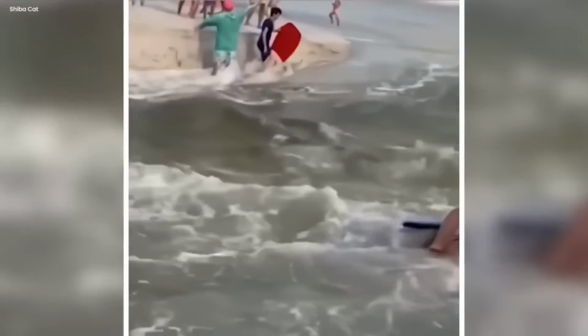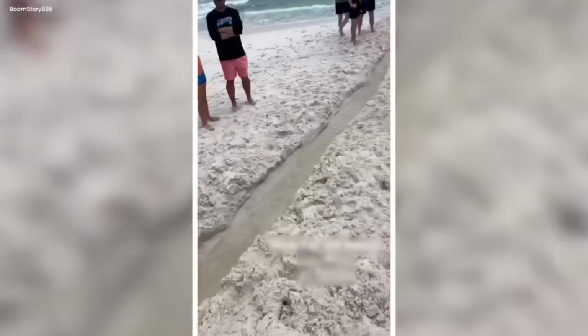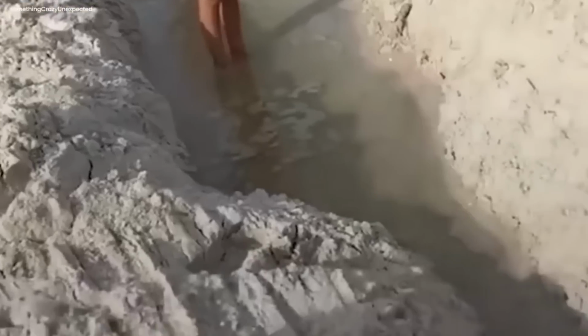Mysterious Florida beach transformation. In Florida, a strange video appeared that made people wonder. It showed a man from Florida, but we didn't know who he was. He did something strange at the beach that caught everyone's attention. This guy used the sand as his canvas and started digging a not-so-obvious trench on the lovely Florida beach.